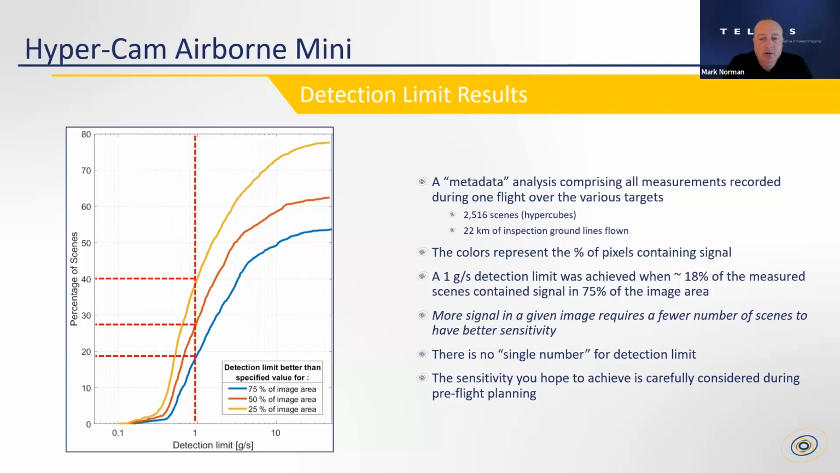As I go up, you can see that if less of the image area is filled with signal, I need more scenes that have that signal because it comes down to signal averaging and statistics. So the bottom line is this. When you ask the question, what's the detection limit? The answer is, it depends. And furthermore, we as Telops will work with you to determine what are the right parameters, both instrumental and flight planning, to help you achieve the detection limit that you need for your mission.